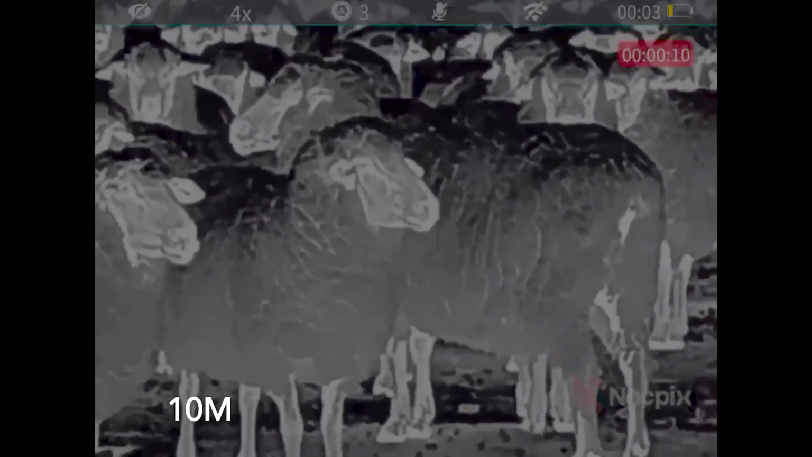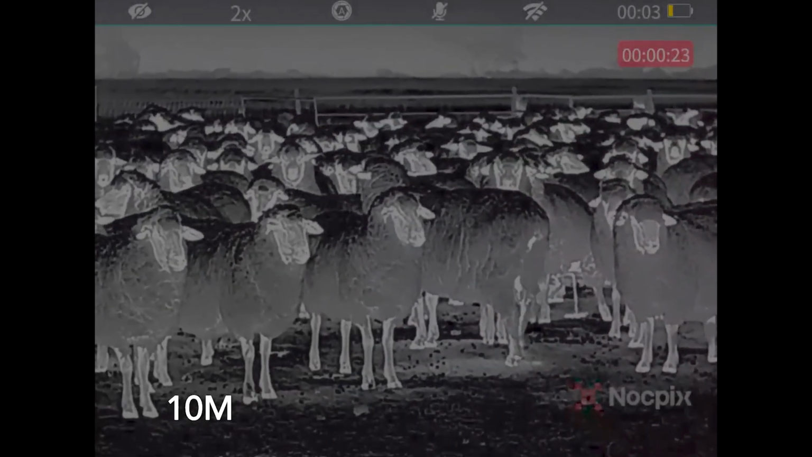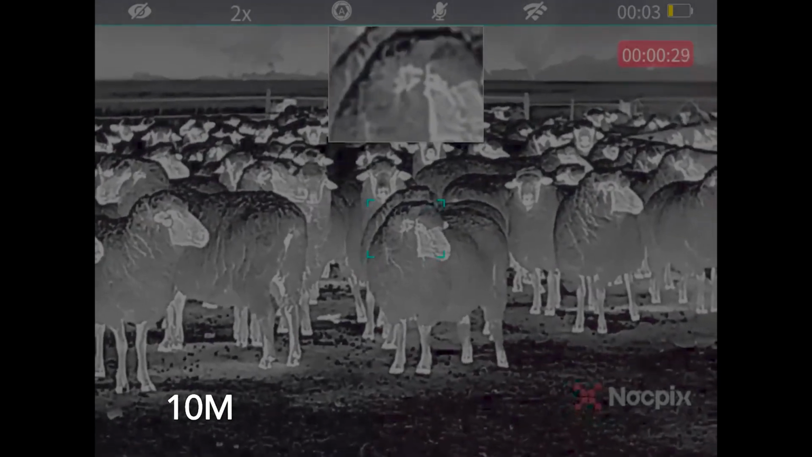That's when the thermal monocular is performing a non-uniformity correction, and the image will briefly freeze for a second. It's really handy to have that countdown so you know it's coming and don't get caught out. Then we'll go back from 8 times magnification to 2 times magnification, and right at the end I'll show you the picture-in-picture mode, which is a great feature for spotting things at longer distances.